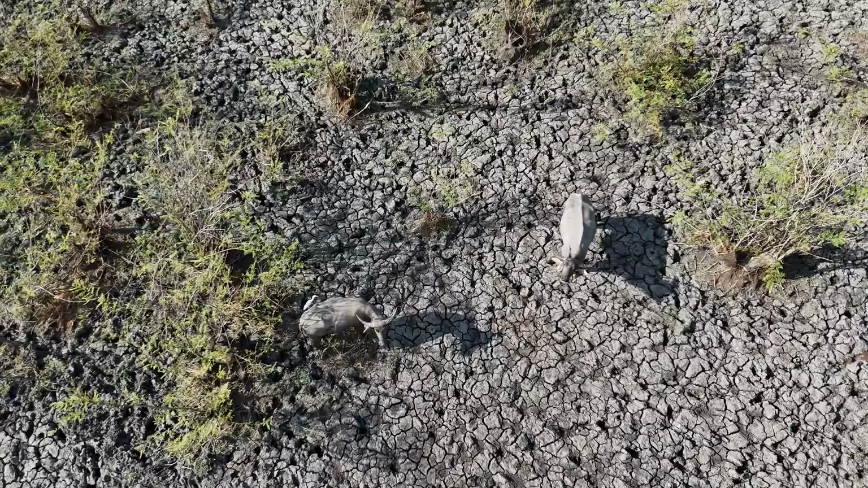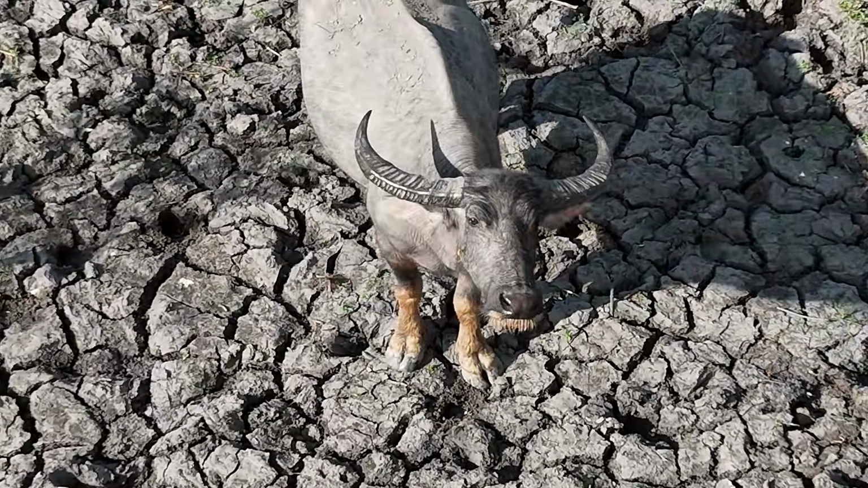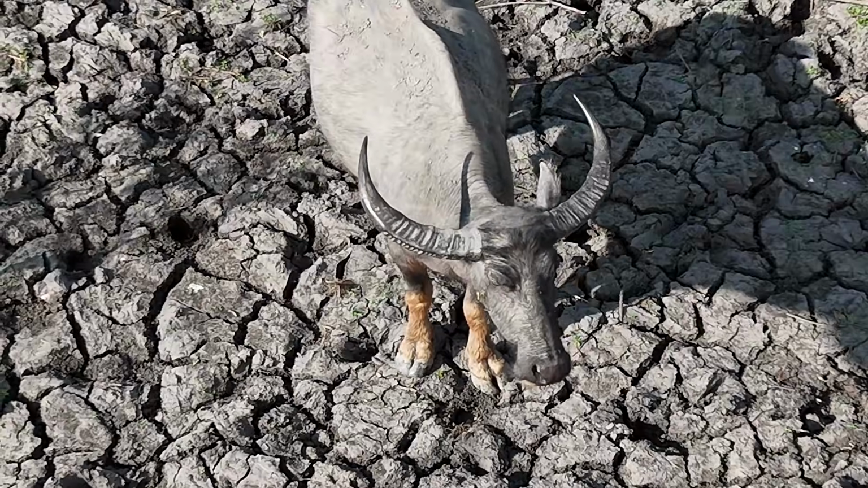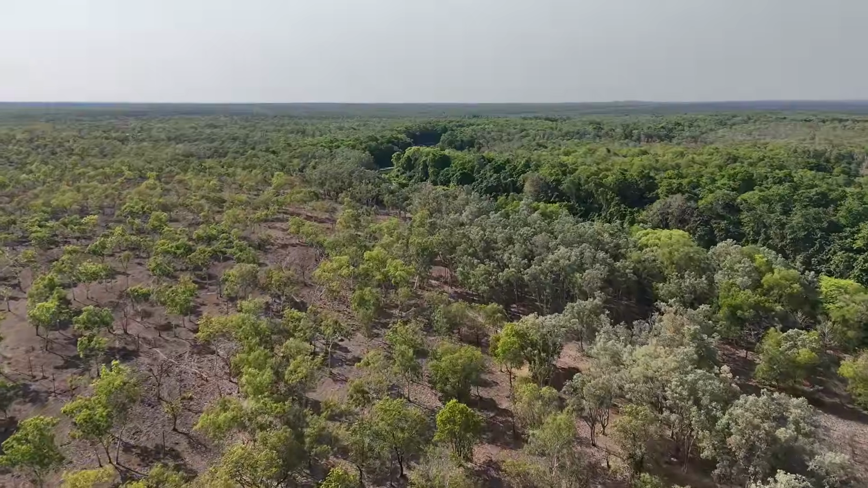They're not too sure what to make of the drone. As you can see with this one here, it can obviously hear and see the drone. Has probably got no idea what that noisy bird is doing. We did make the decision based on the animals in there, buzz the drone back to the vehicle, get it landed, and we were going to walk in there.